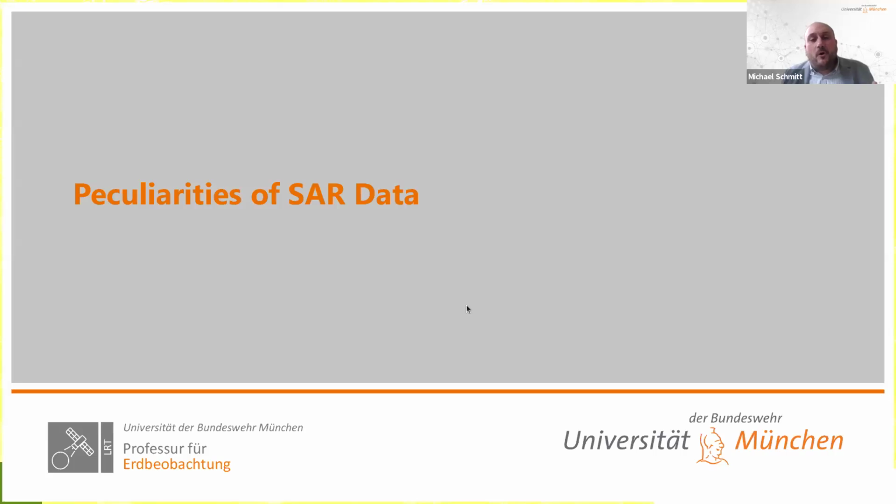Now, if this is such a great model and all the tasks are very similar, why don't we just take our SAR images, put them into a U-Net, and get things done? Well, let me tell you that the whole talk will be about why this is not the final solution, and this is mainly because of the peculiarities of SAR data.